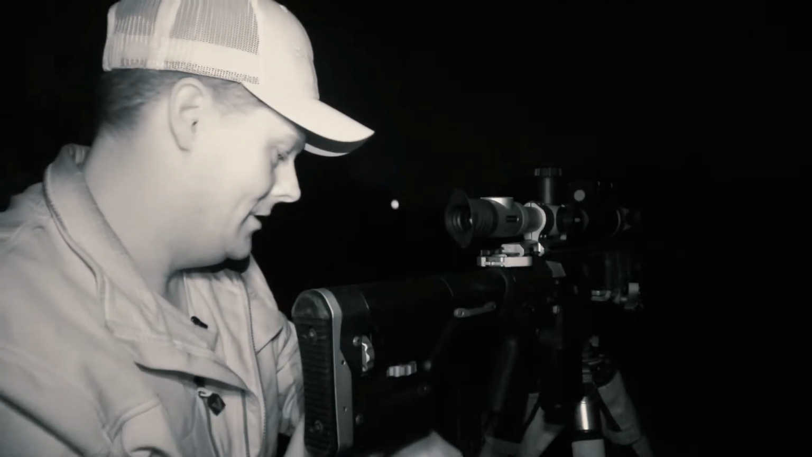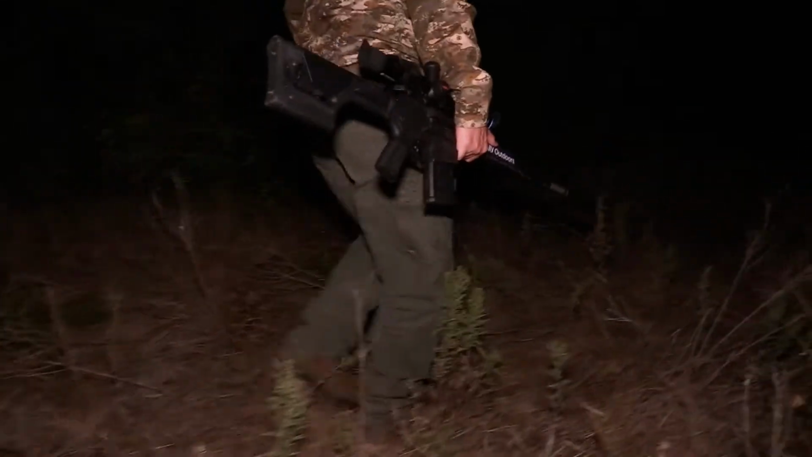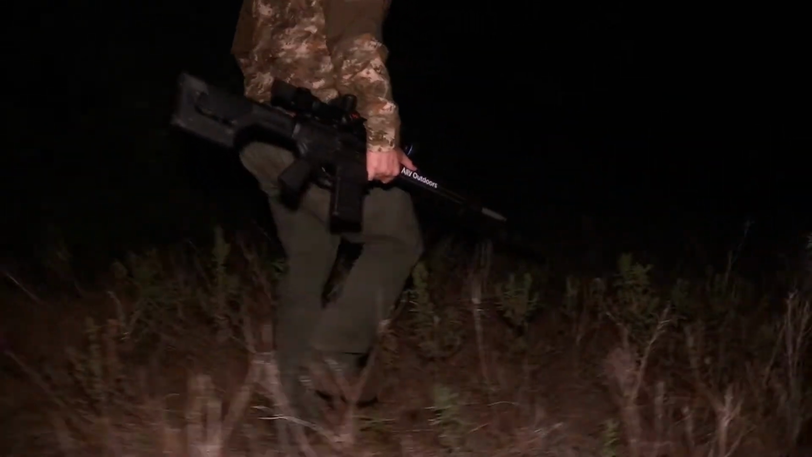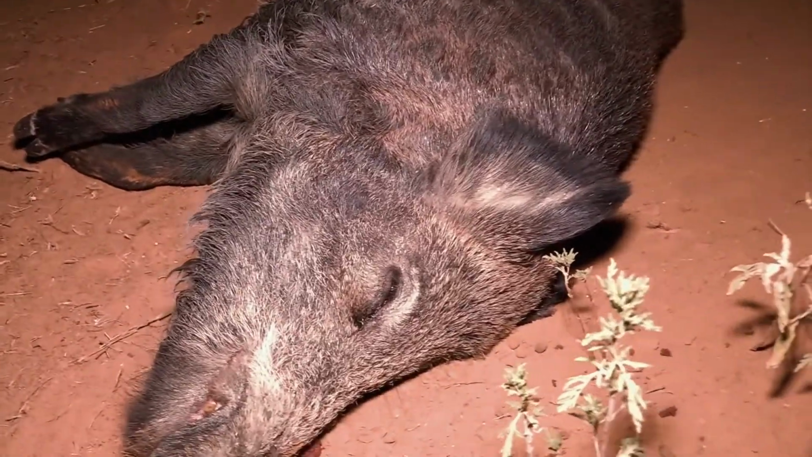Well, Mr. John, you're welcome. That was that picture yesterday on Tacticam. Was it 7:35? 7:35 on the money. That is a big old rank boar right there, buddy. Man, that's a big old nasty hog.